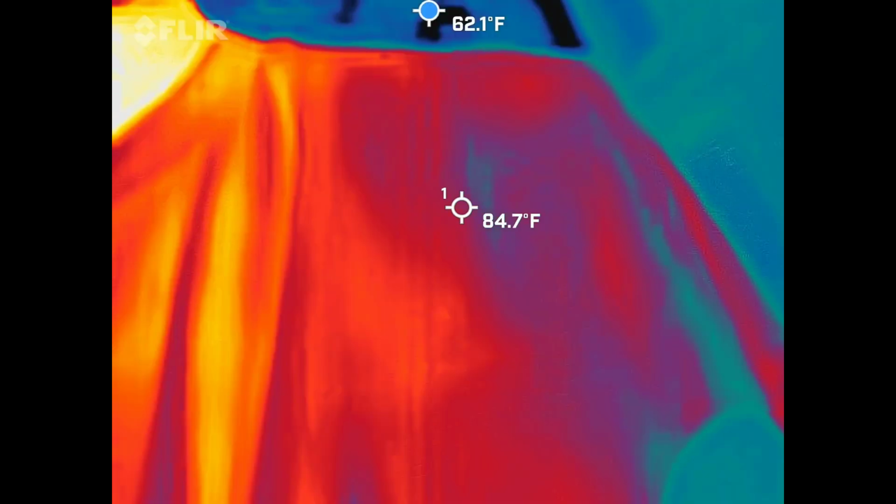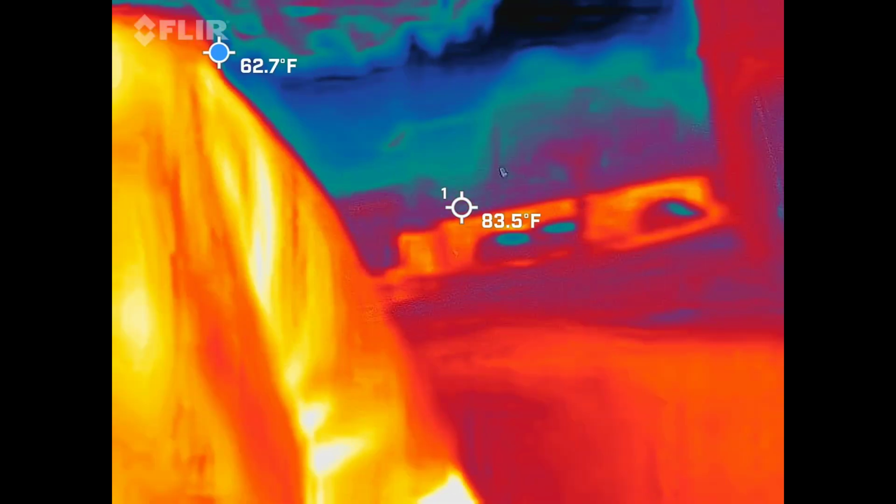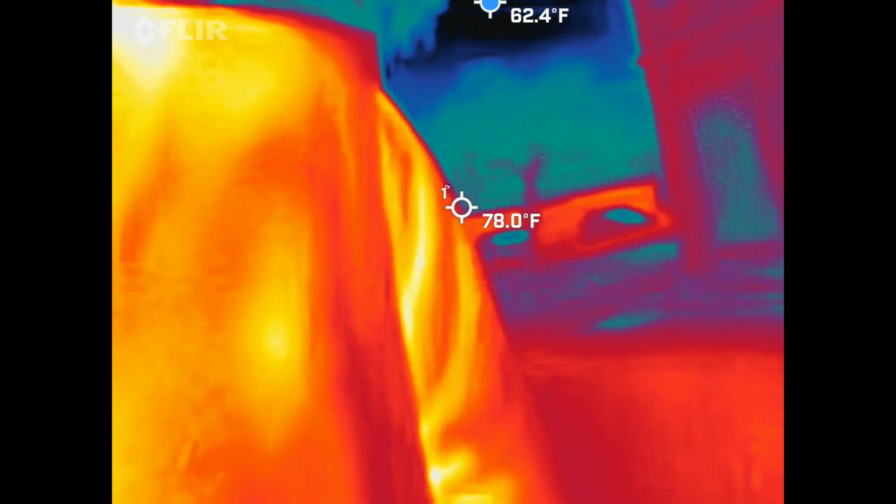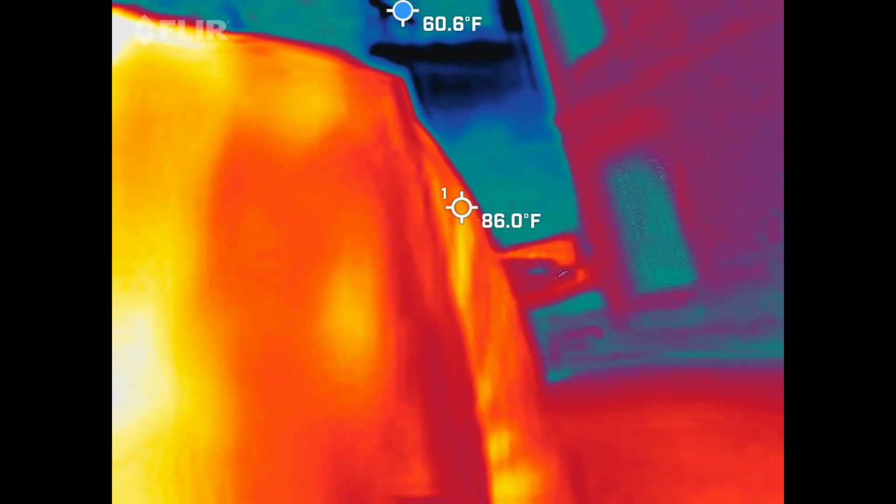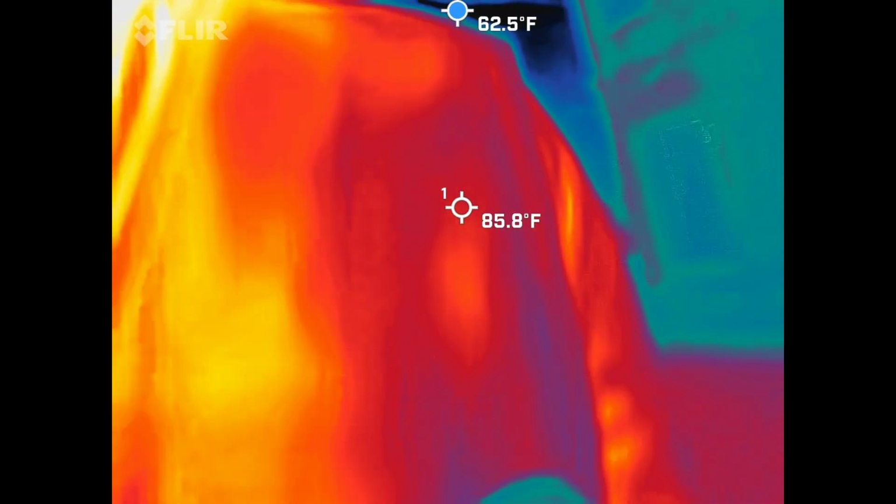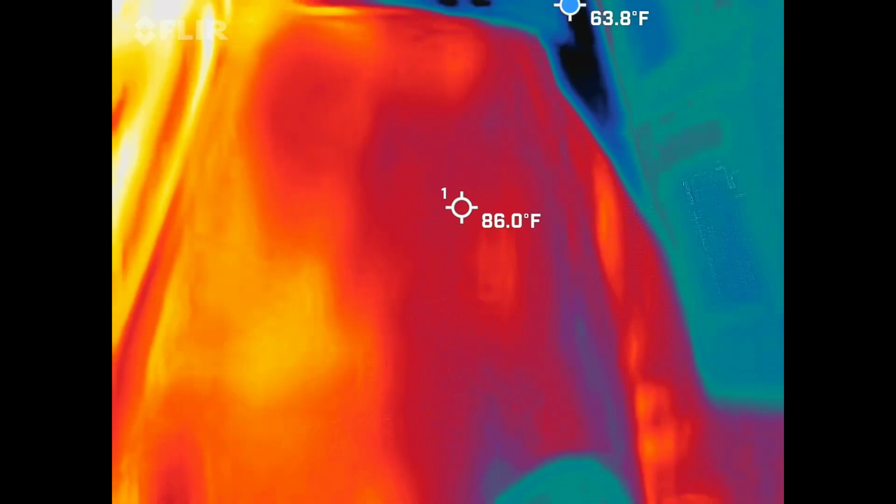You're getting the point. I also have it set up to where there's a blue dot bouncing around the screen. I'll kind of get out of the frame a little bit. You should be able to see that. So the blue dot is showing you the coldest spot in the frame at that moment. So in the event we don't have a full blue person walking towards us, we might be able to capture something that's about 15 degrees colder than ambient. So I'll be looking right around the 54 degree mark and colder, since it is a little bit on a warmer side for us.